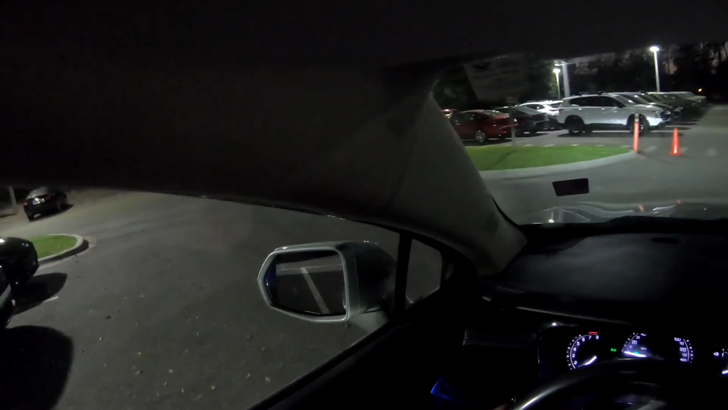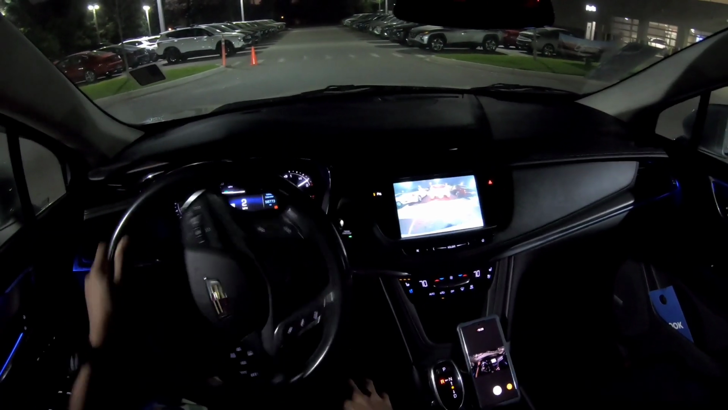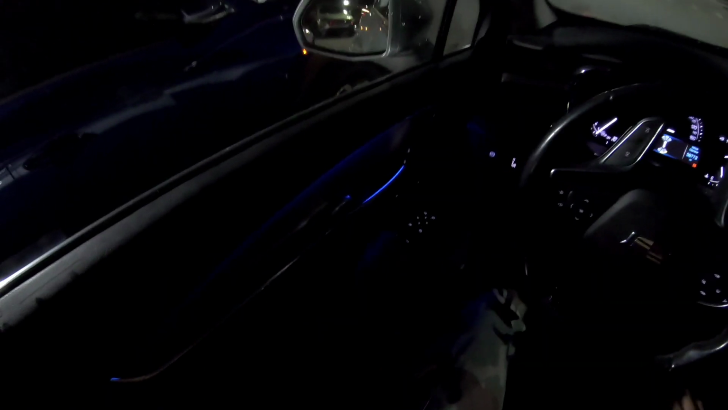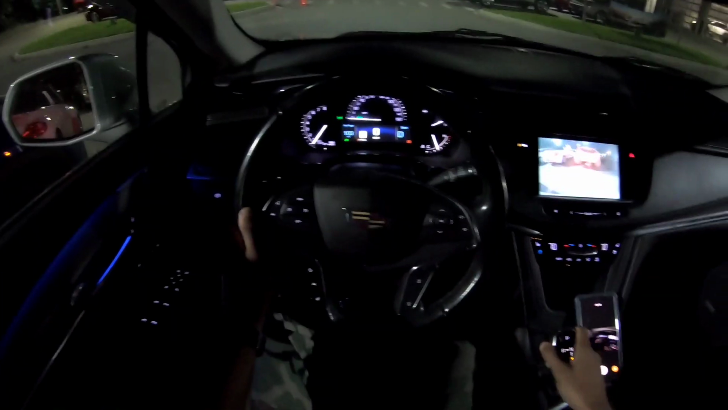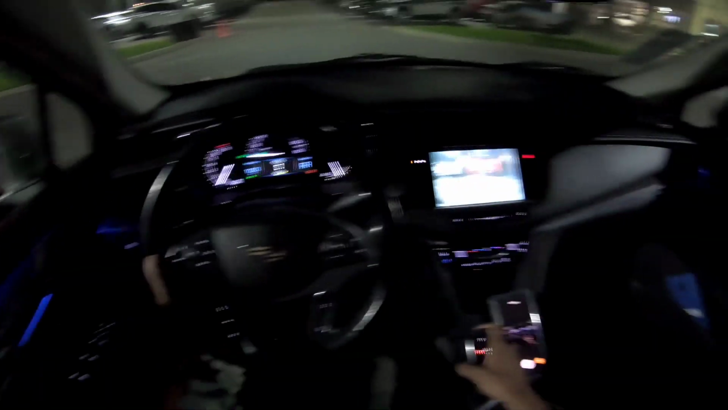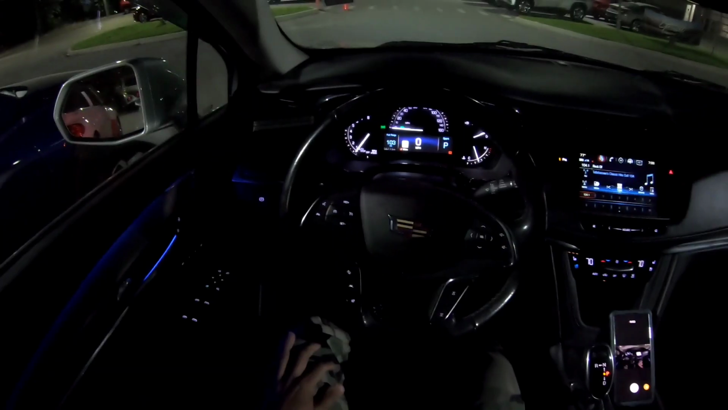Nice touches, y'all. Cadillac style. And this does have the haptic vibration in the seats as well. So when you get close to something and you're in reverse and you have the parking sensors on, it will vibrate the seat. Let's see, there we go. Put it in reverse. There it goes, vibrating.